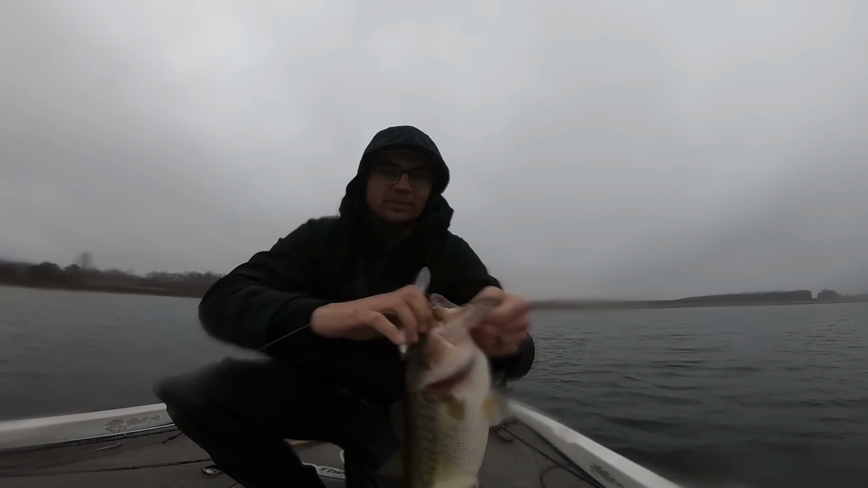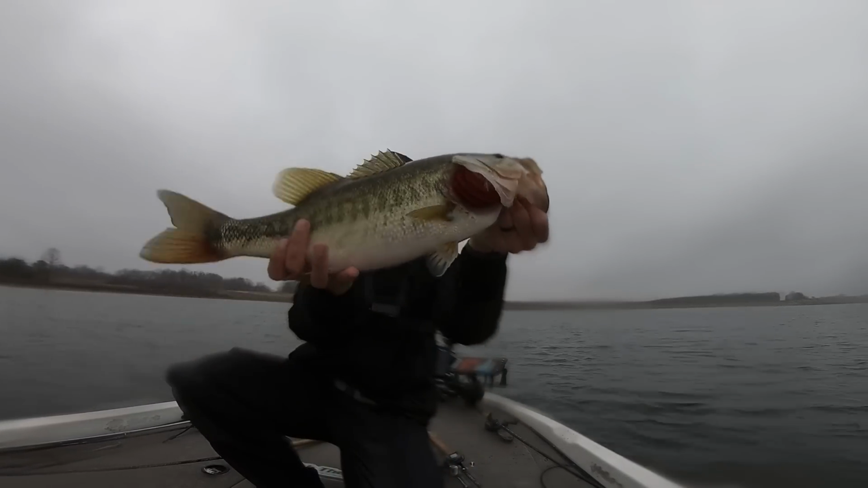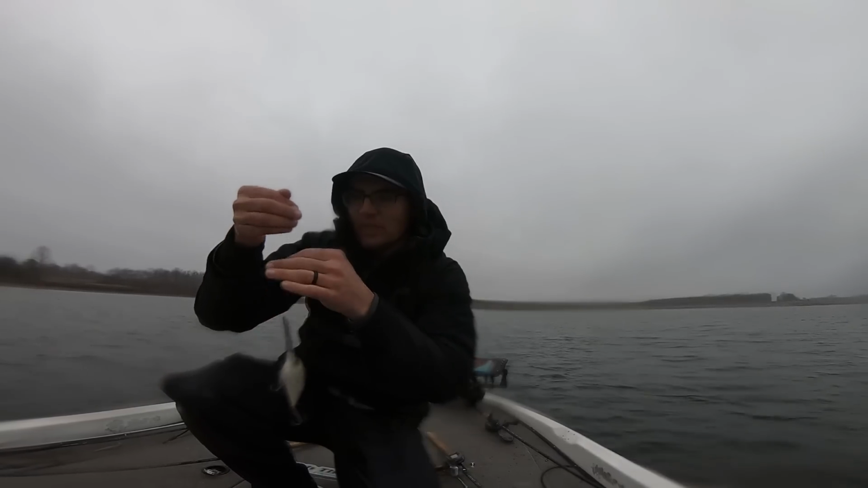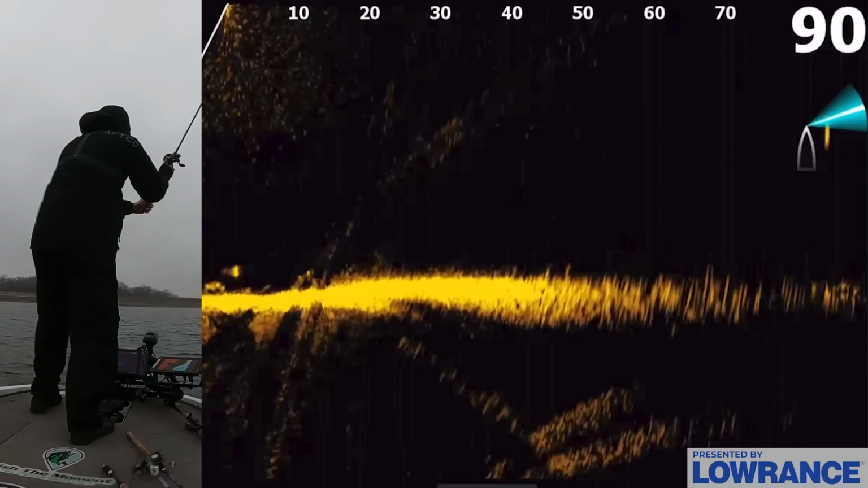I thought I might be able to crank up some of these fish because they're set up perfect for a crankbait, if you can get it down to them. That's a beautiful, beautiful fish. That is a 30-foot diving crankbait. It's about 22 foot down there, and I'm just grinding it down on the bottom through those fish, and they crushed it. Oh, that was sick, guys.